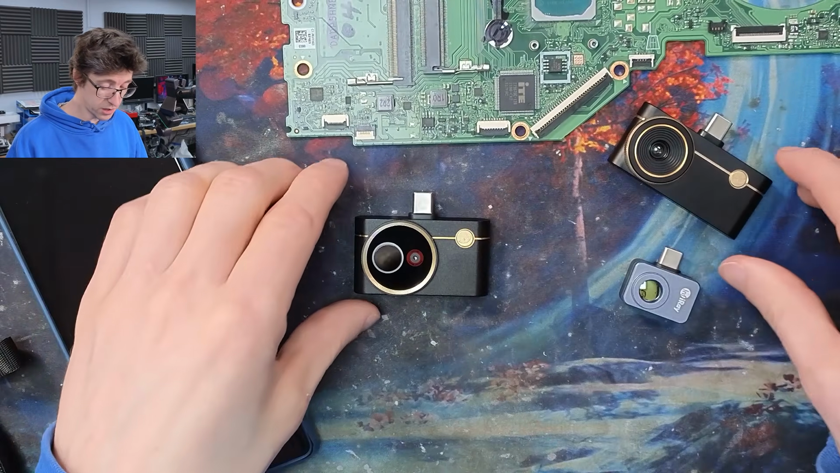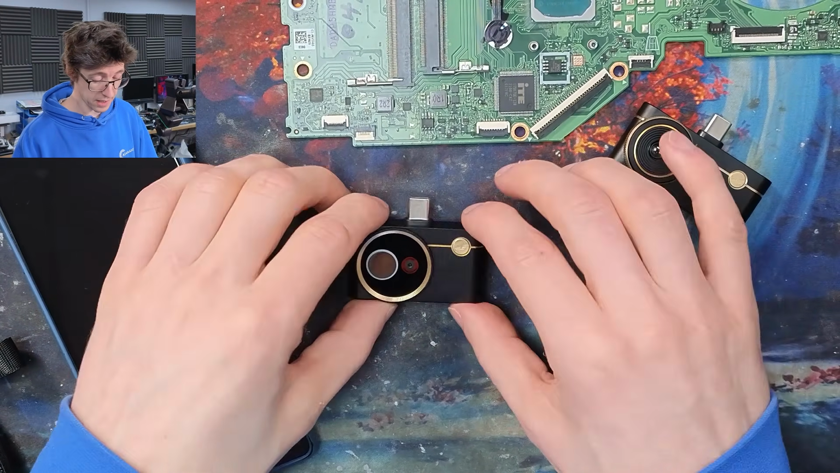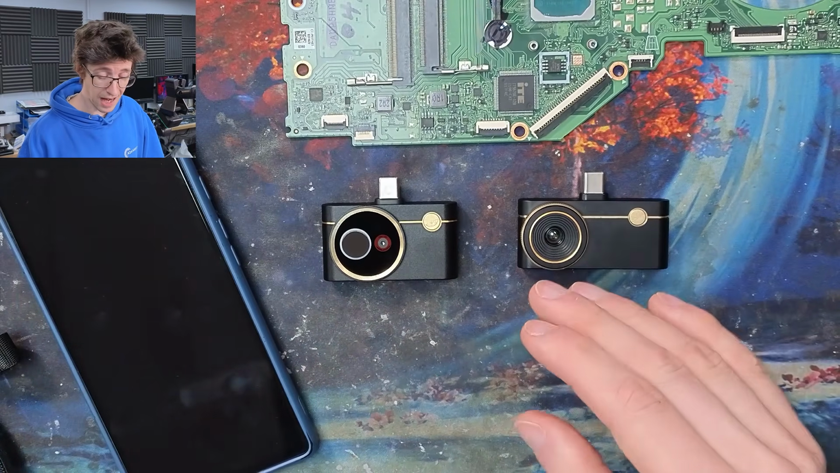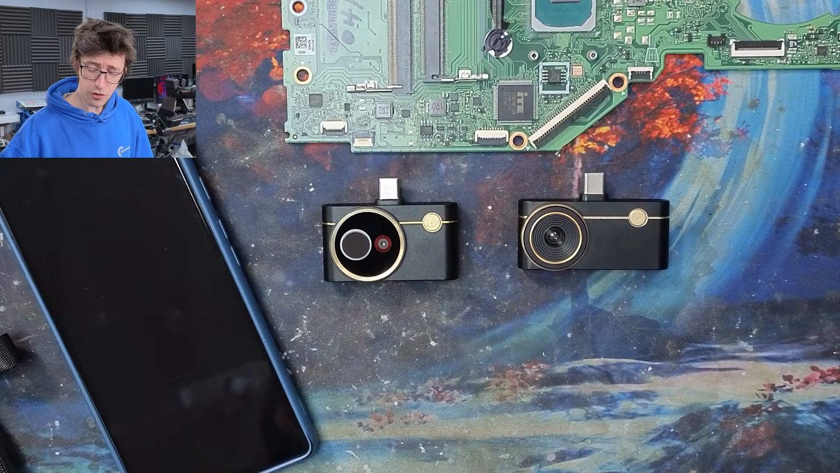However, I leave the choice up to you. I think I stand by my review of the P3. These are both excellent cameras, and I think they both stand as a really useful lineup, demonstrating the different use cases for these cameras outside of just repairing circuit boards. So I hope that was very interesting to you guys.